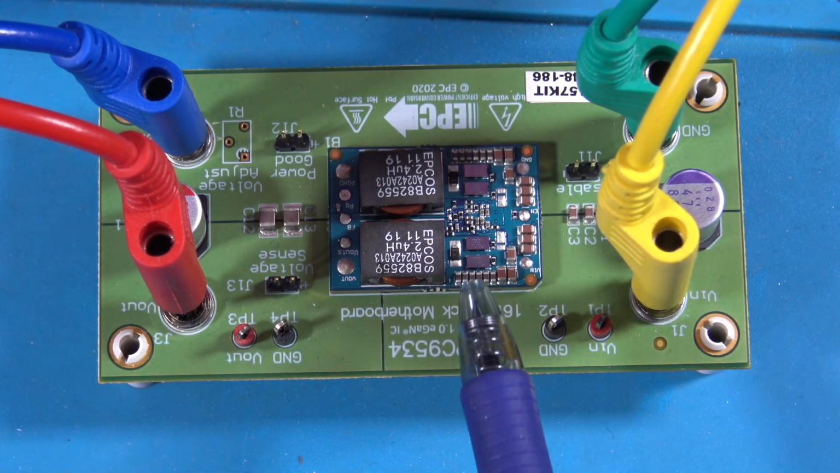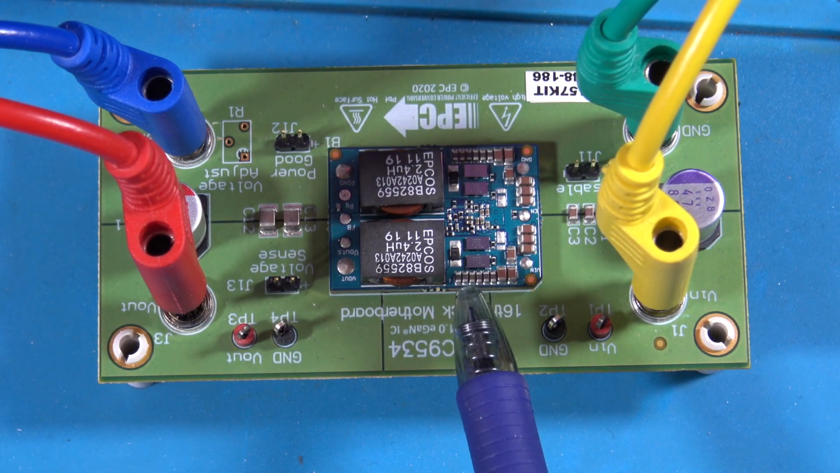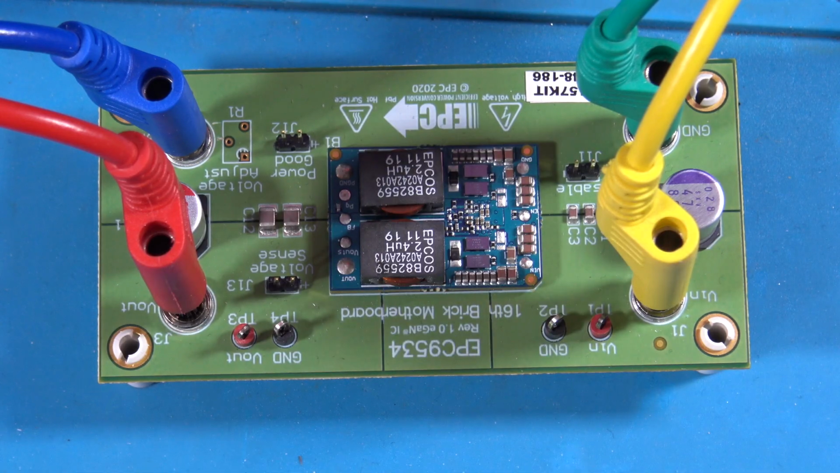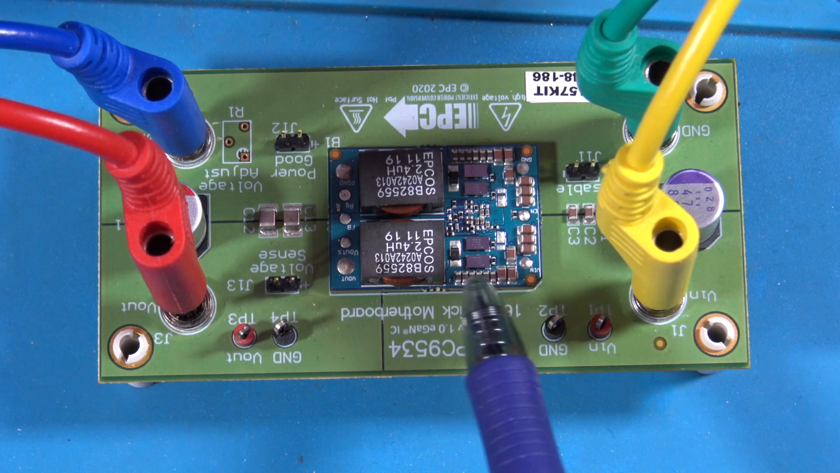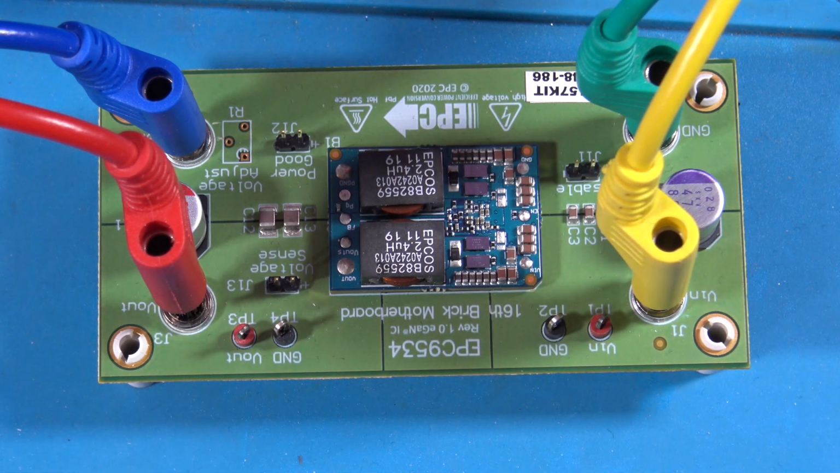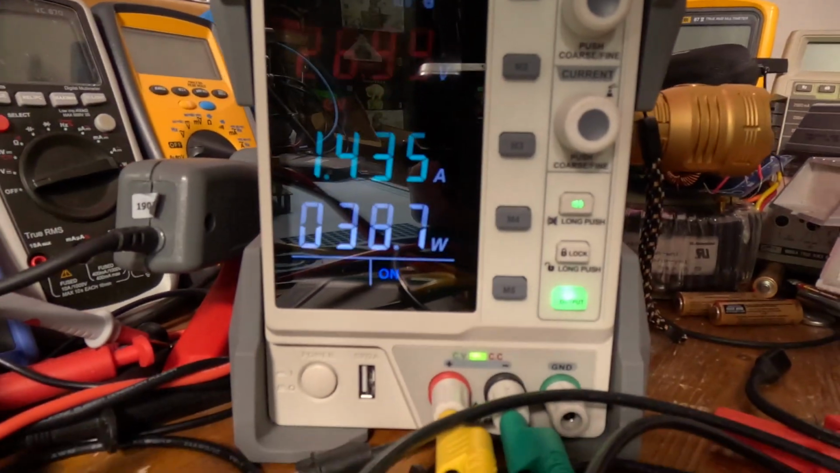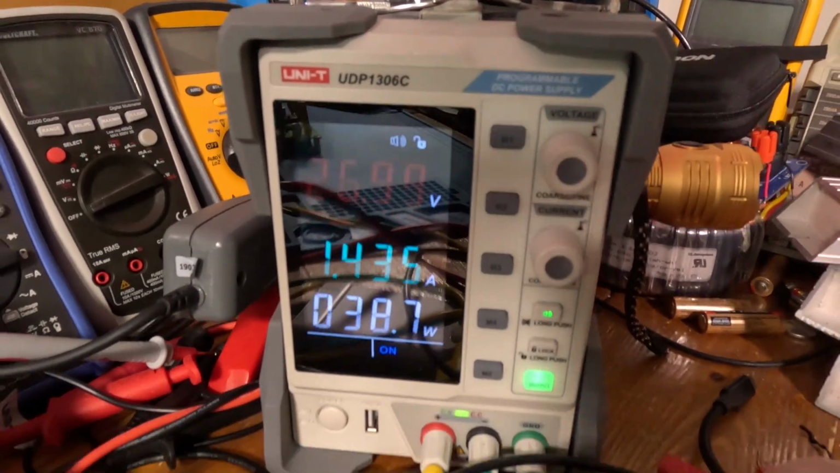All right, guys, see right there, there's two of the FETs, one, two, and there's two more, and we have our two inductors. Really small board. You've got all these support capacitors around the side, and really tiny. It's a challenge for any thermal camera. All right, guys, I knew you'd want to see it.